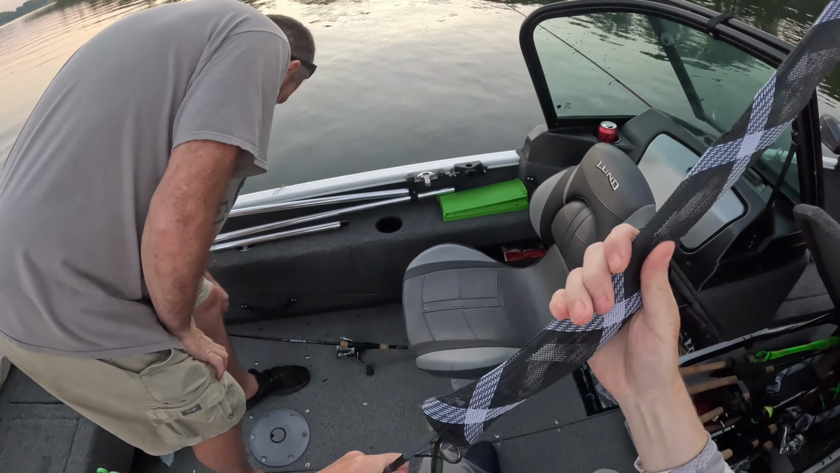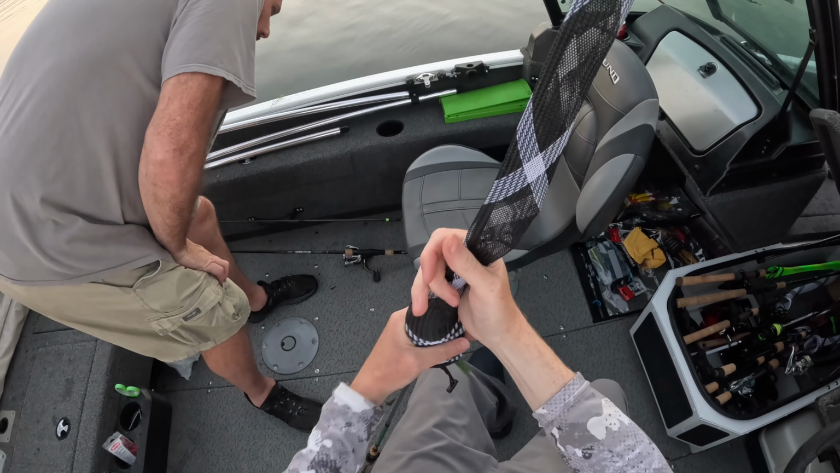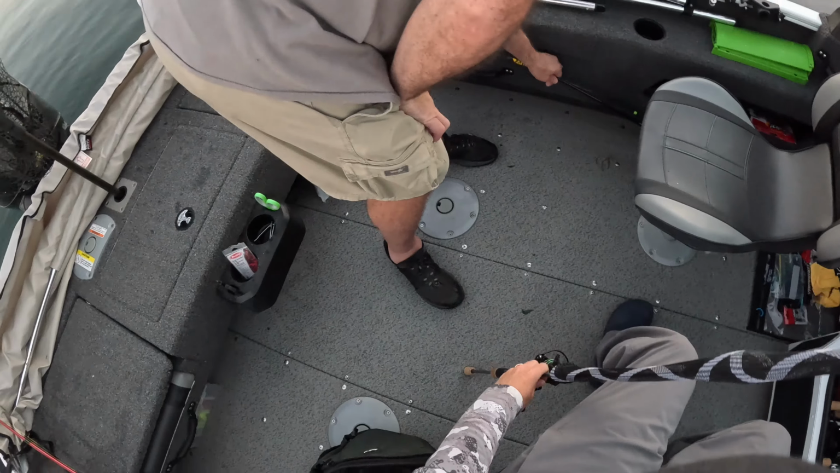That's really the whole point of a decision tree. It's not a script, it's a starting point. Take the same process to your own water and just let the fish adjust it from there.